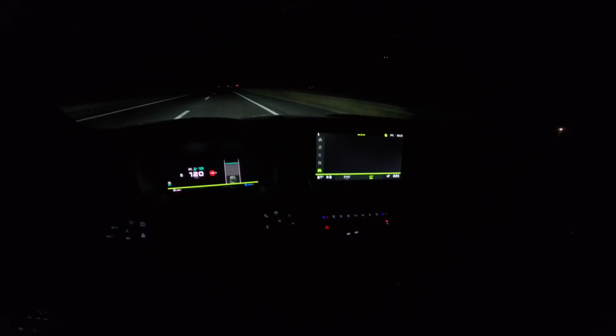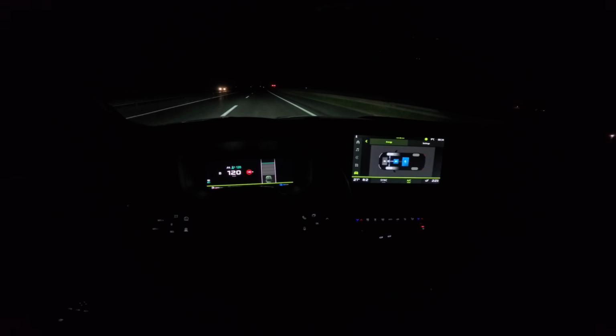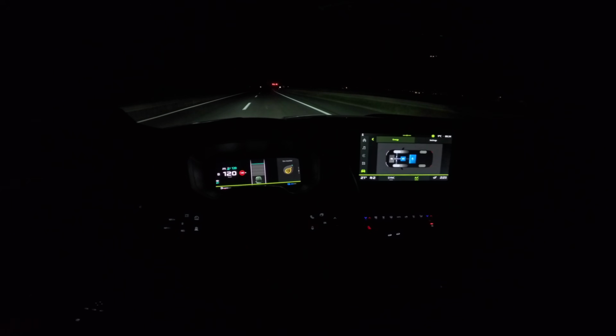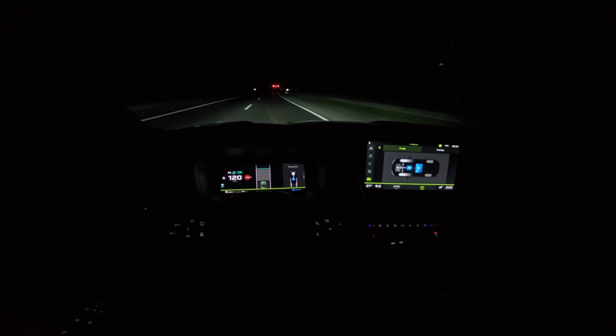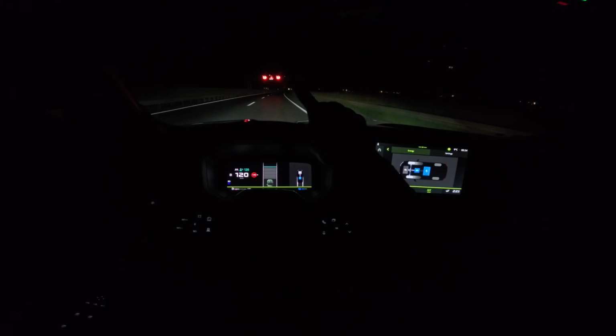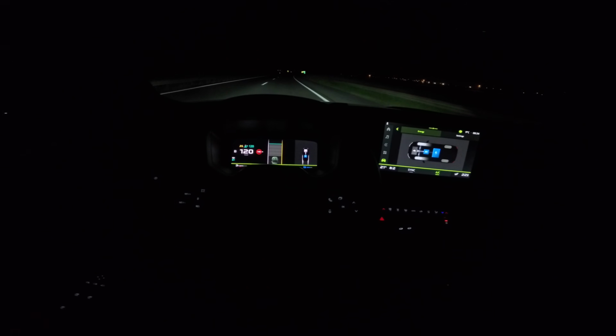Let me just demonstrate a little bit the energy flow, which you can have here as well. You see the compass. So let me see if this 80 here is going to be recognized. It didn't recognize it.